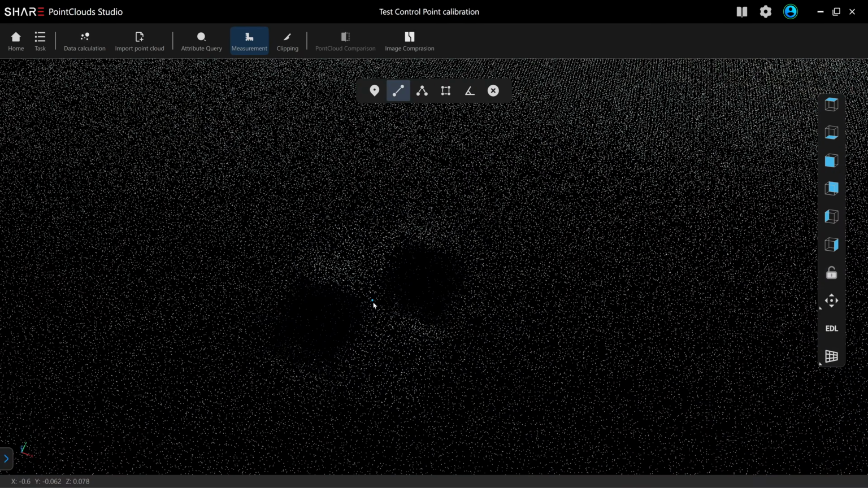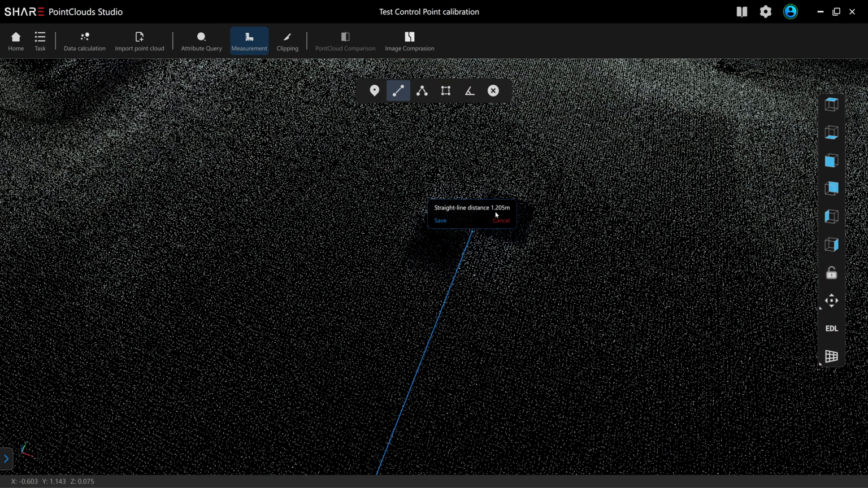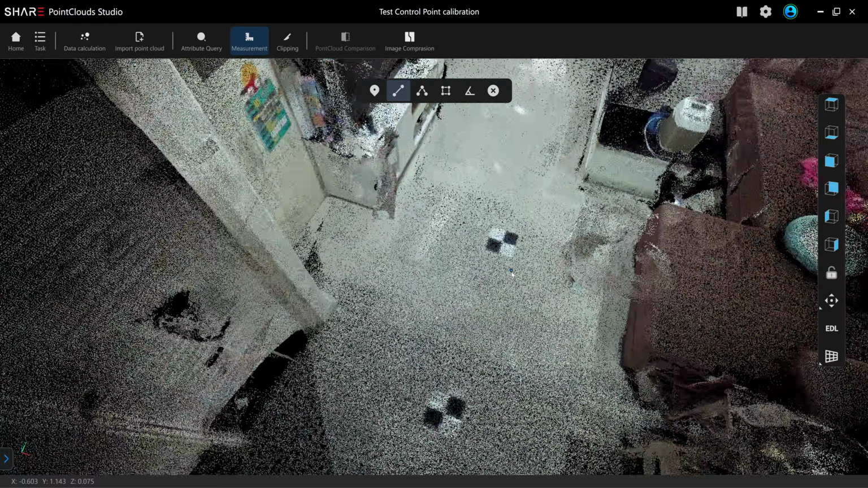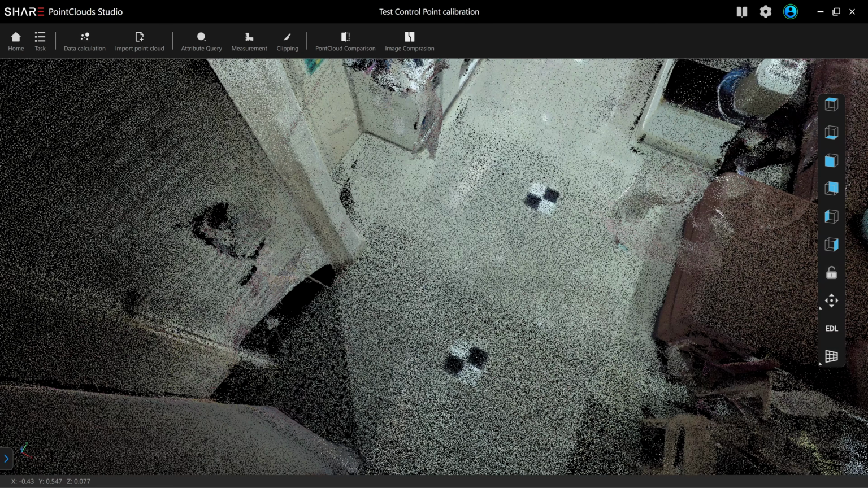So if I check the distance, I can click on here and here. So here, 1.205. This scan is considered to be a very accurate scan because you have a known distance for checking it. And in the next video, I'm going to show you how you use this checkerboard for aligning multiple scans together.